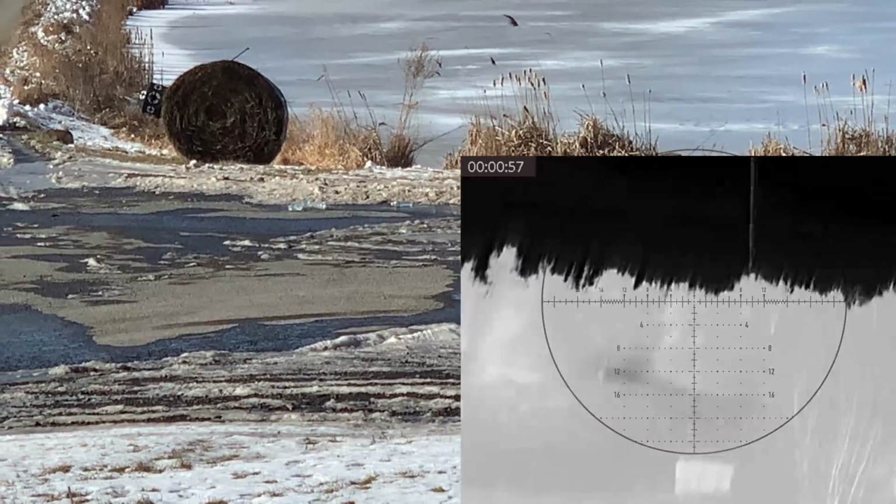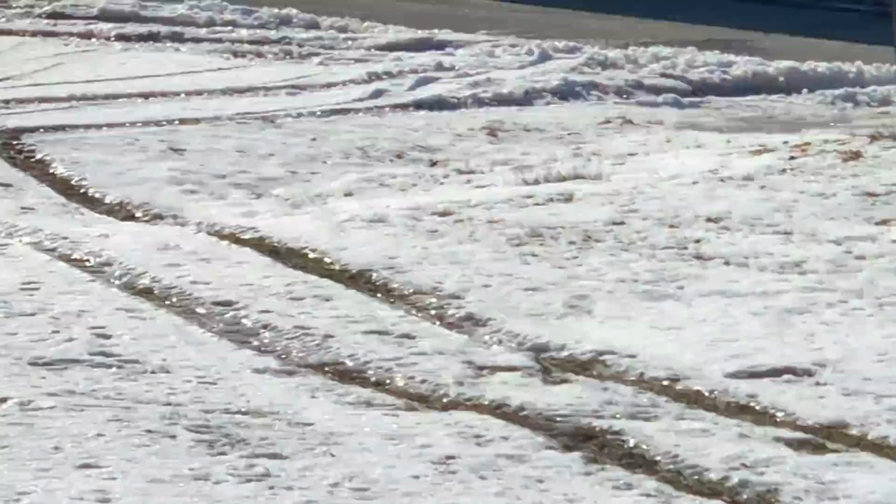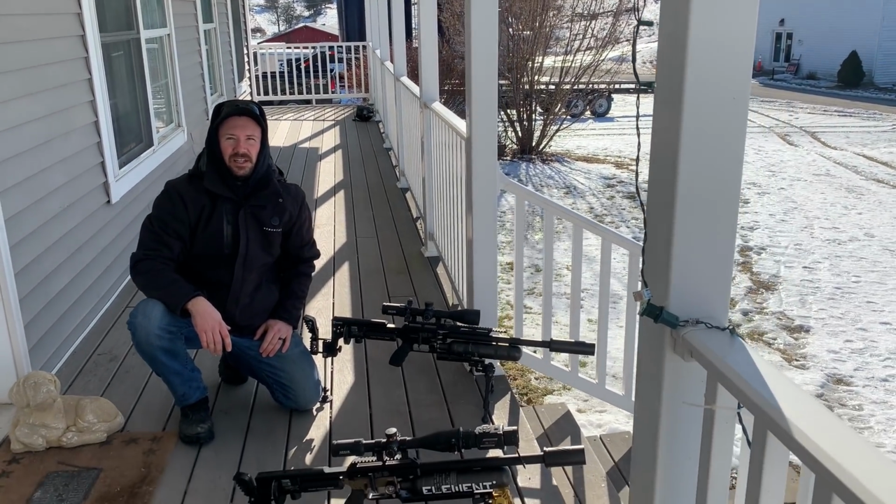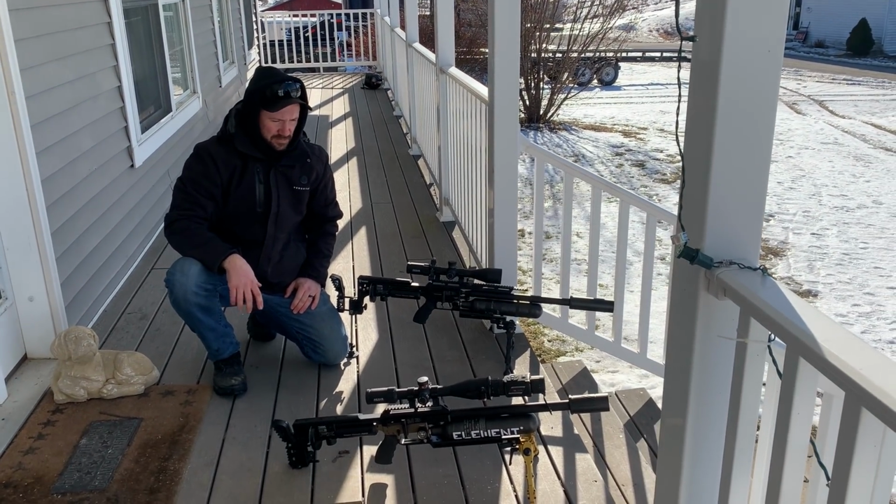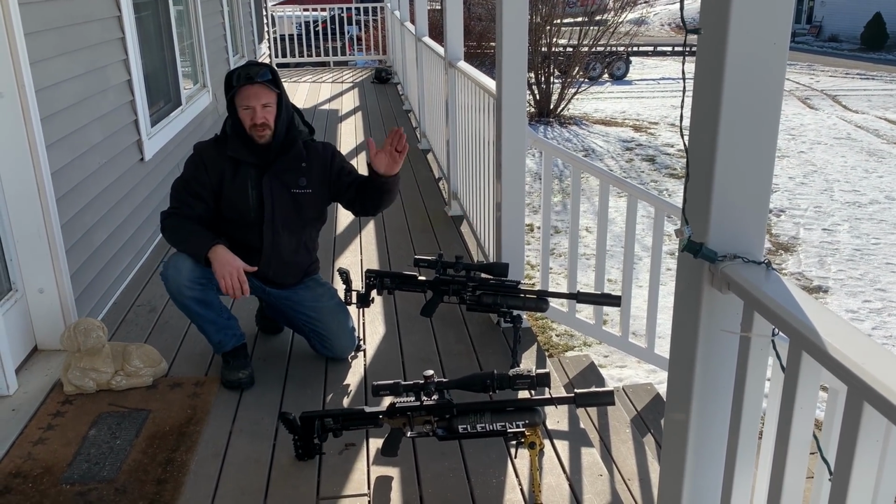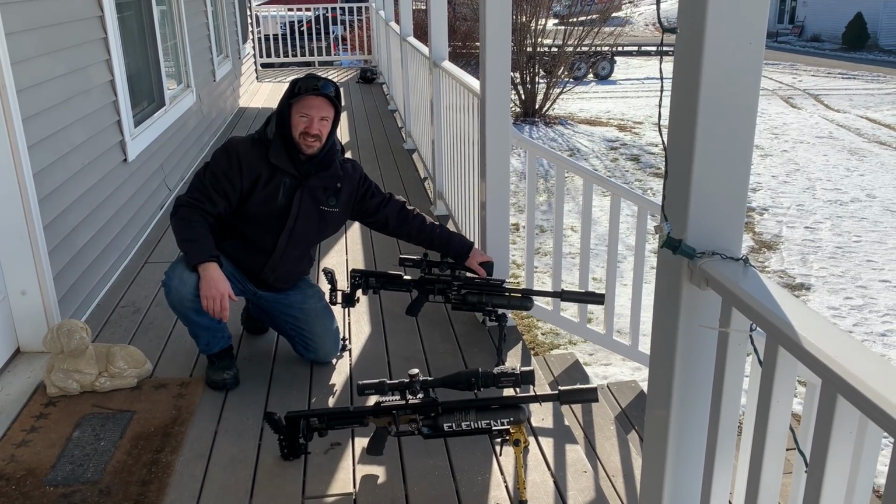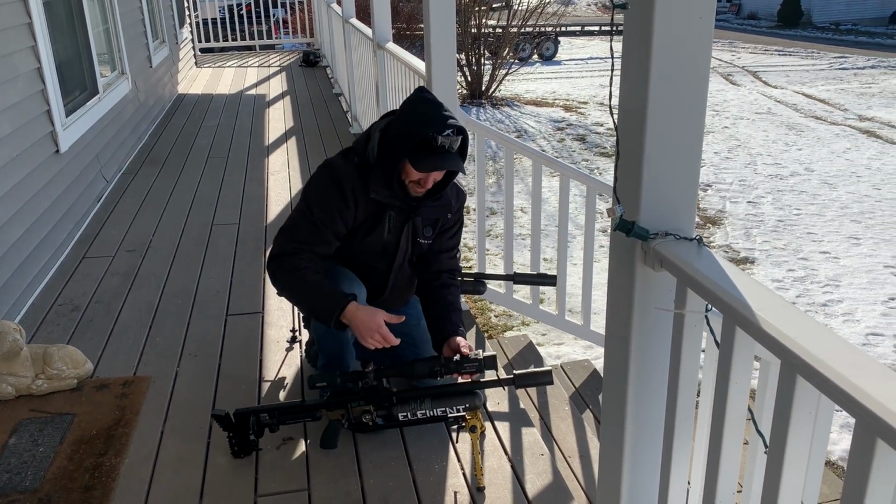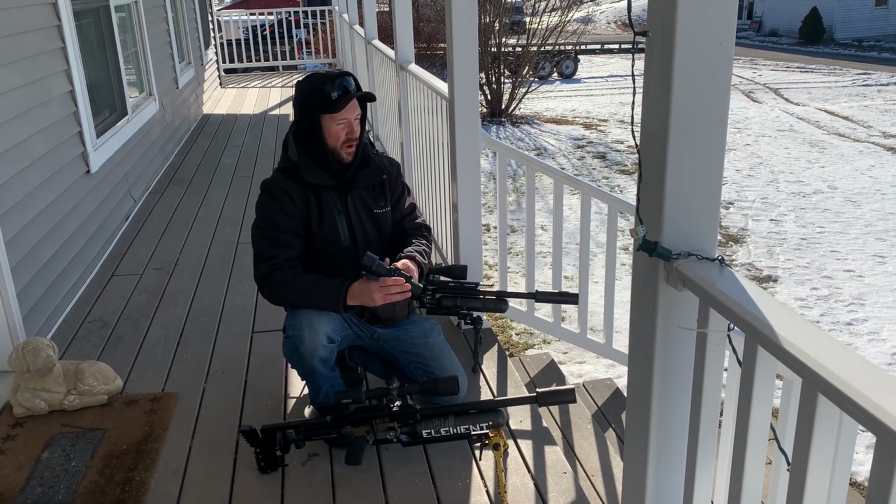There you go. But it's as simple as that, guys. You noticed that you never touched any adjustments or anything. No adjustments at all. You just literally take it from one scope to the other, as long as the bell housing is the same. It's good to go.